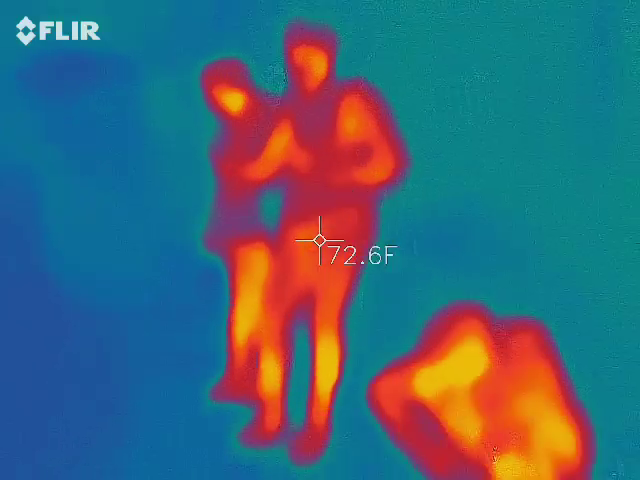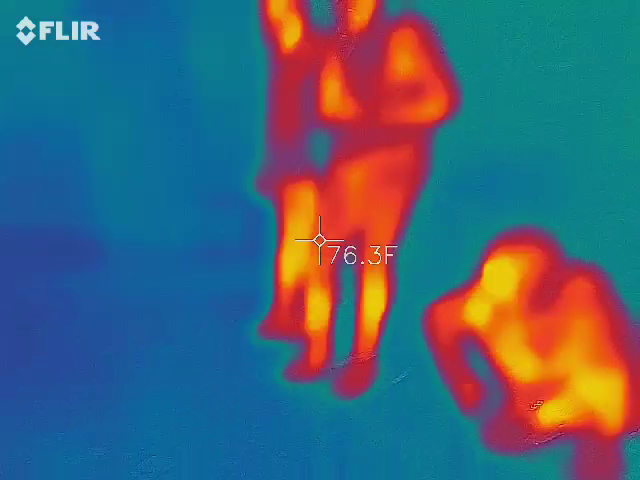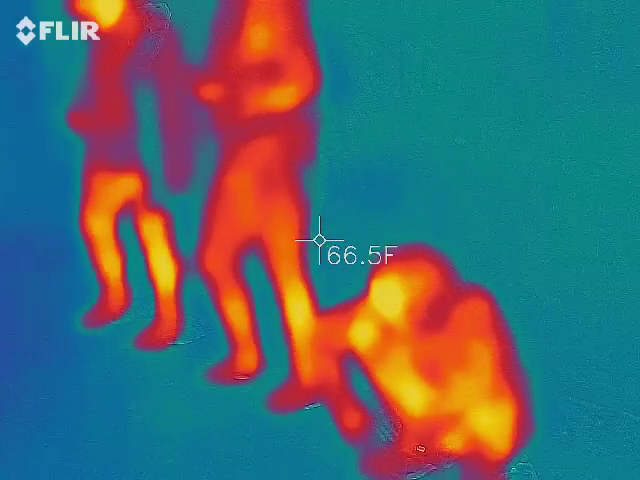We're going to go up through the rest of this alley, but then we're going to be in a neighborhood. Tour guides are not allowed to be in neighborhoods, so we're going to be passing through quietly until we get to our next location.